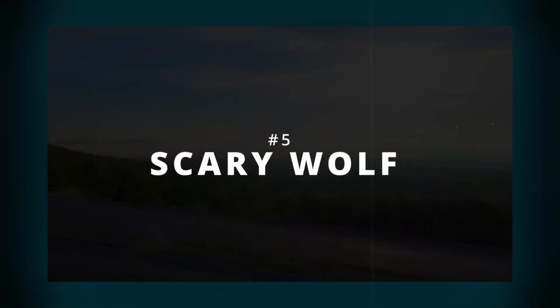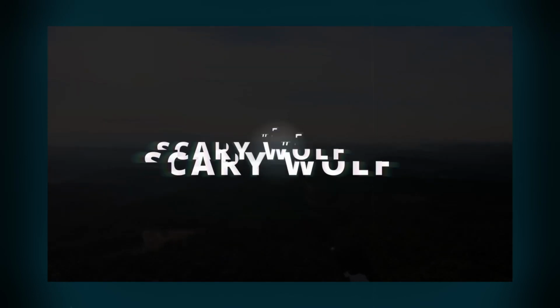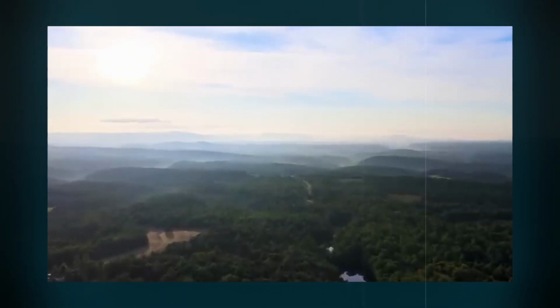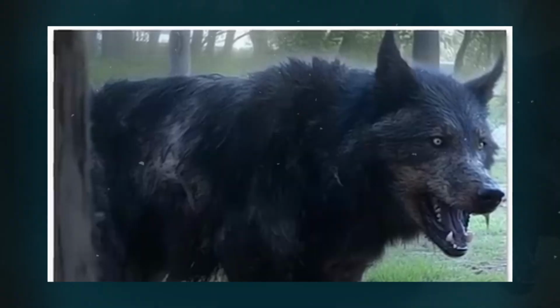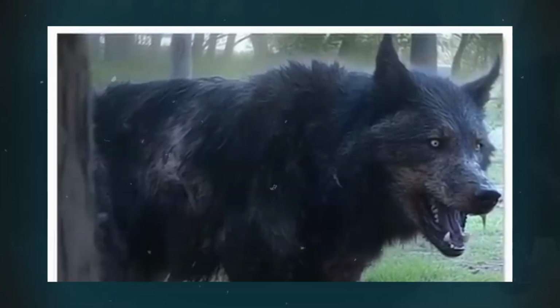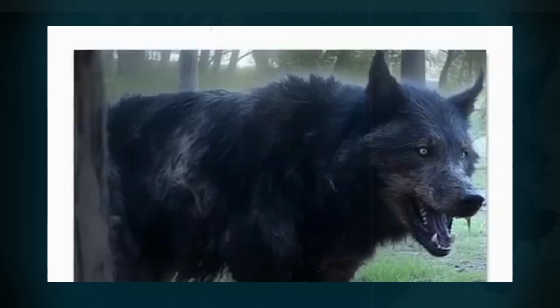Number 5. Scary wolf. This footage makes for another sleepless night. An anonymous man posted images of a beastly-looking creature with jet black fur and eerily glowing eyes in the dense forest of western Maryland. Taken in broad daylight, this wolf-looking creature seemed to defy the nocturnal behavior of its kind. Its canine posture effortlessly radiated power that could freeze anyone in its place.